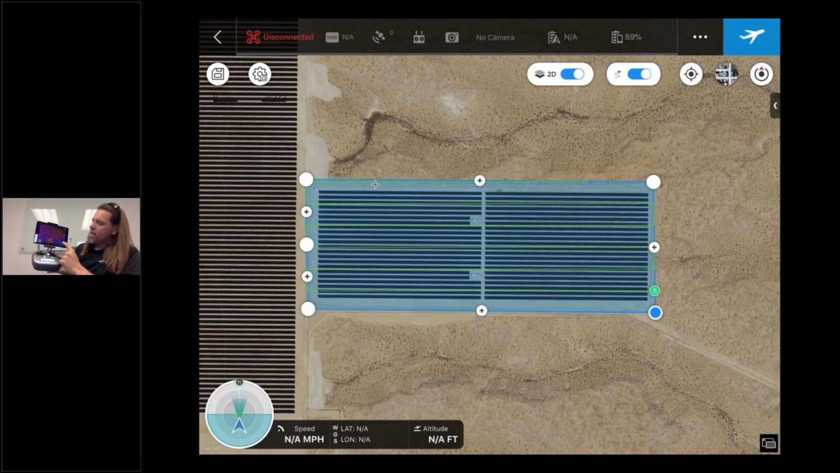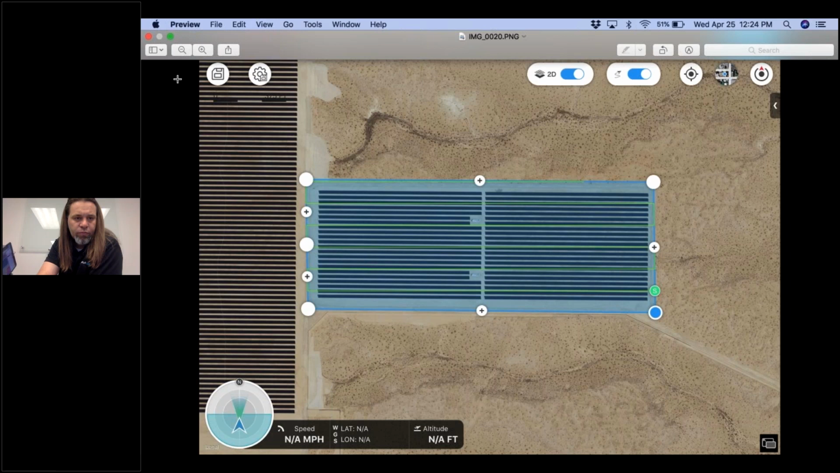But when we set up the map, this is a site that I had already gone out and looked at one time, and we can see how we've set up the system on our page here. We can see how changing some of the numbers will change the way the patterns work. And on the side, let's see if I can grab this other picture.